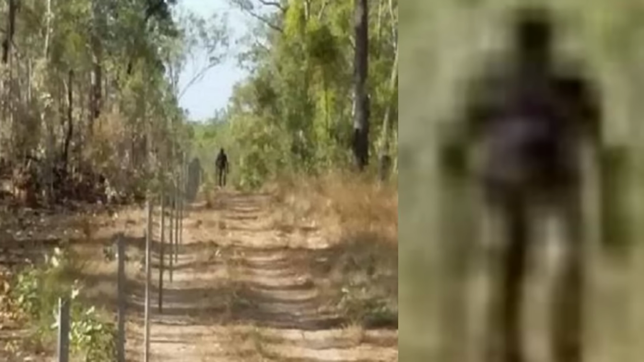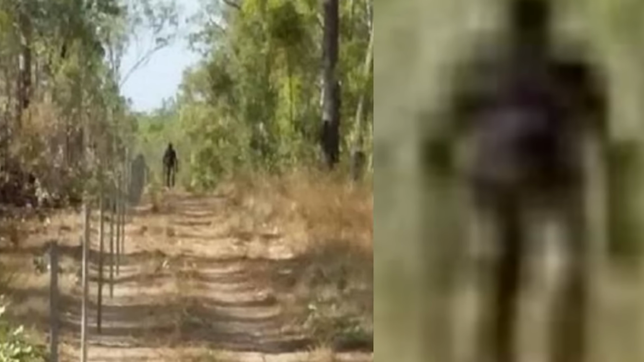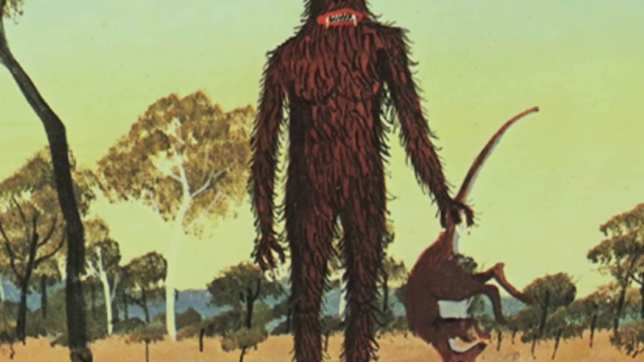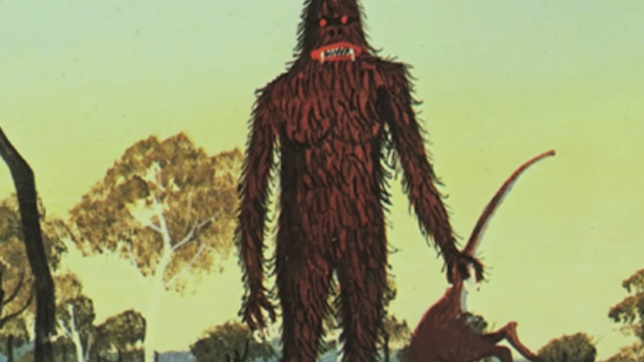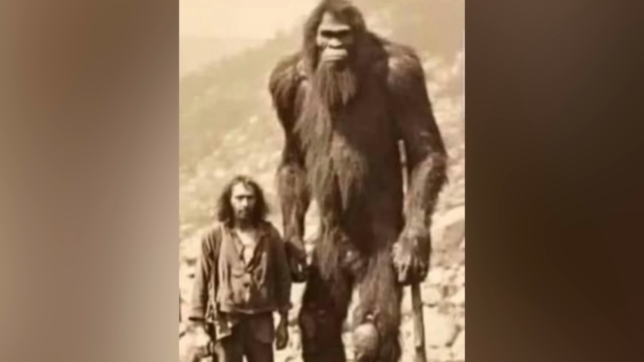The figure seems unusually thin, and its arms are too long, hanging almost to its knees. The torso also looks unusually narrow, which gives the whole silhouette a very odd appearance. That's why some people connected it to the Yowie, sort of Australia's version of Bigfoot, which is described as large, hairy, human-like, living in the remote wilderness.